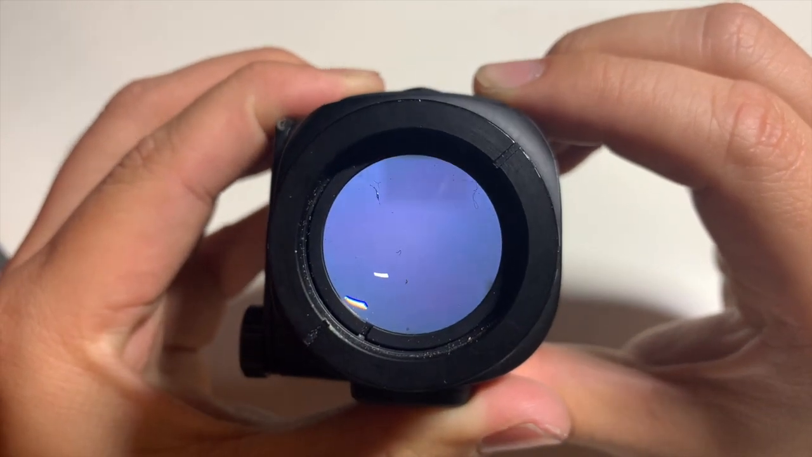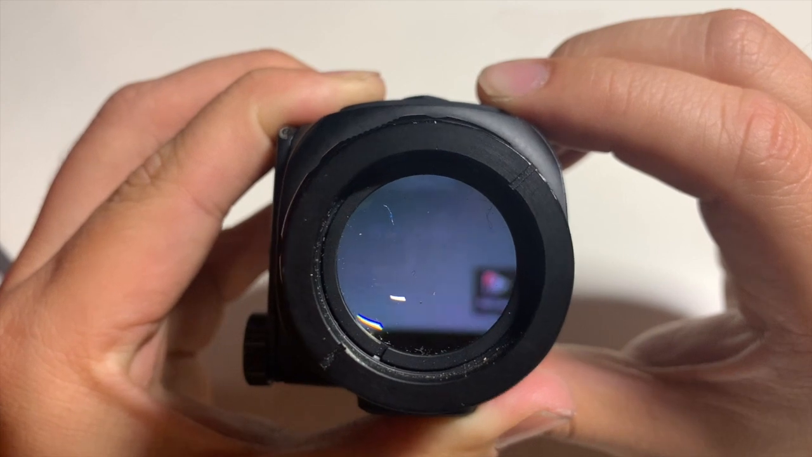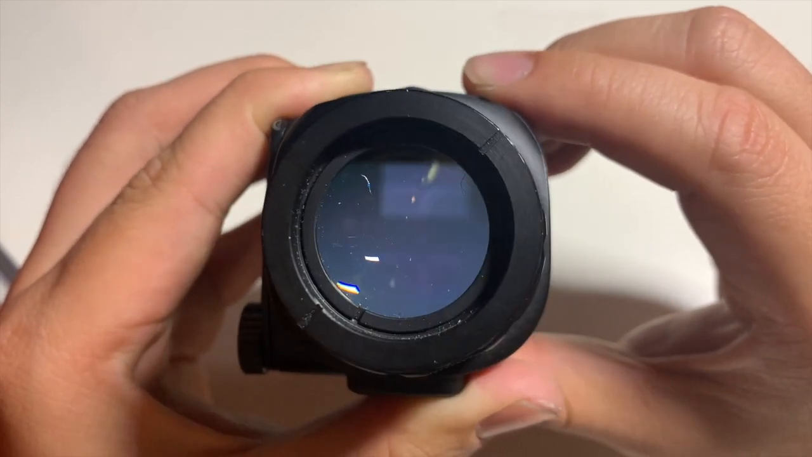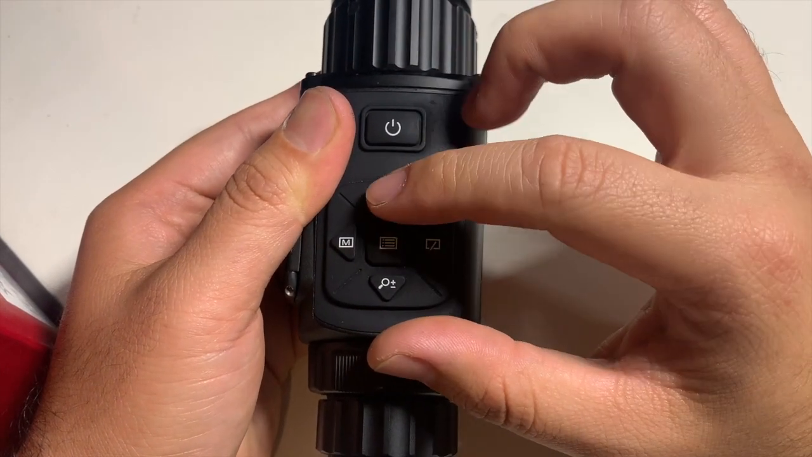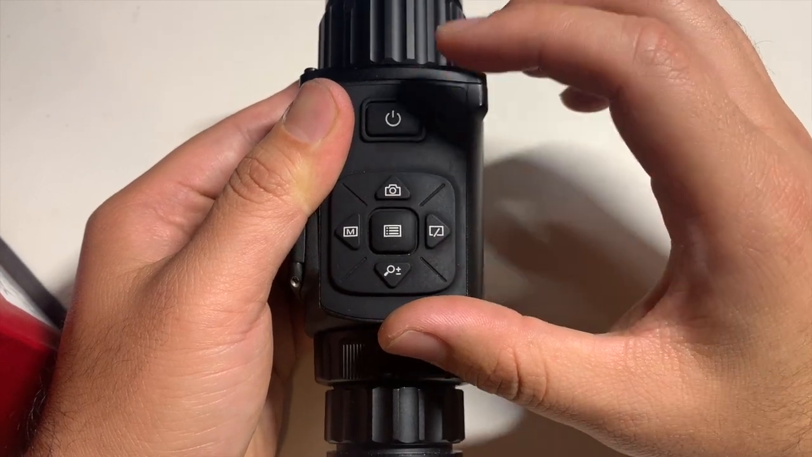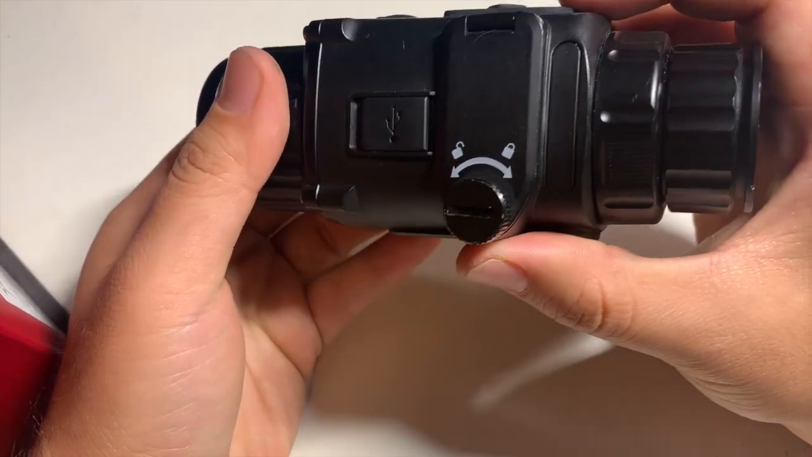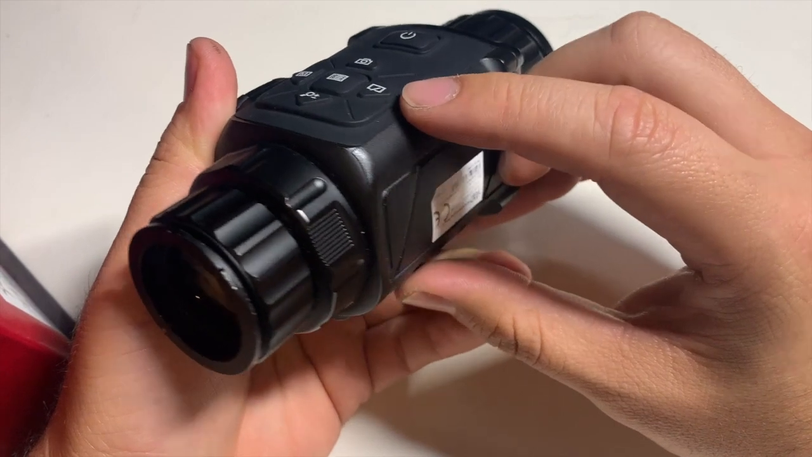And so you can change it to white hot, black hot. You can change it to different color schemes, none of which are useful except for just a regular white hot. What's really cool about this, it has an internal camera, so you can take pictures and you can record videos. It does not record sound, unfortunately. I think this unit is pretty cool. I think thermal optics and thermal scopes are very cool and interesting.